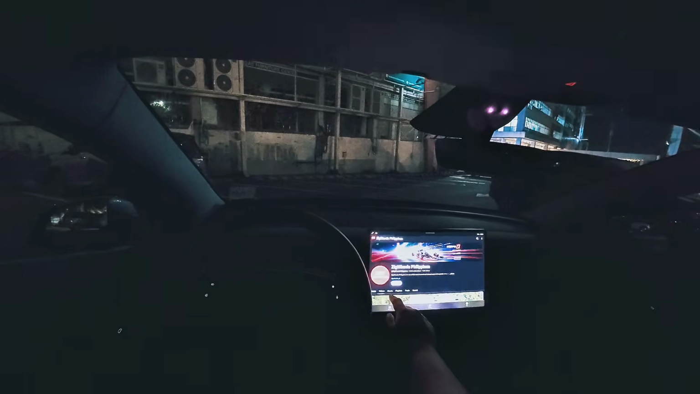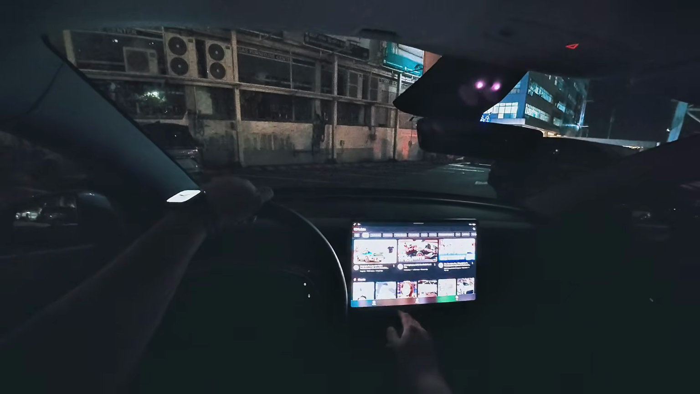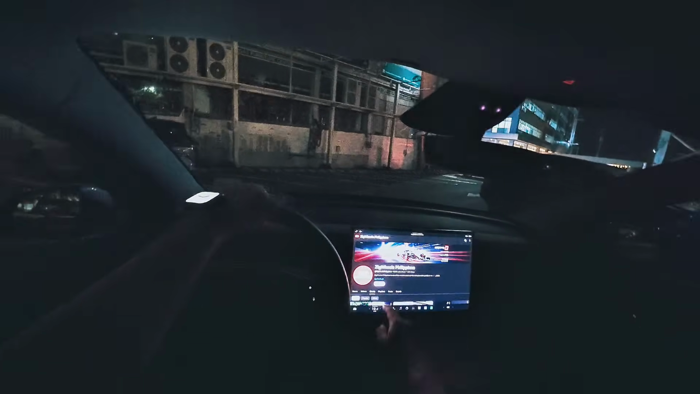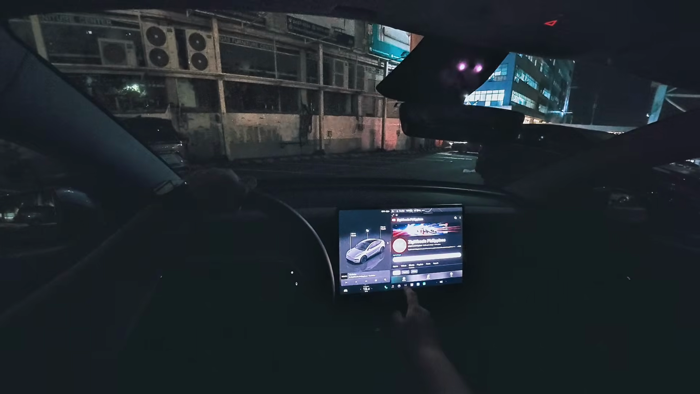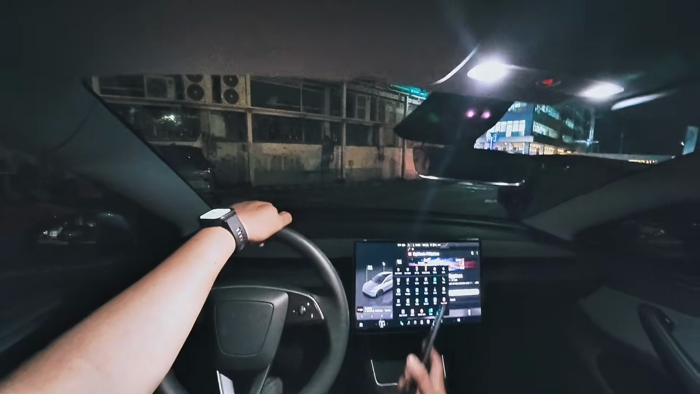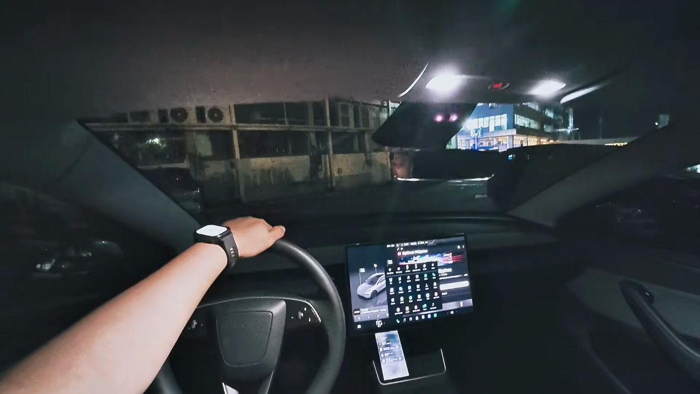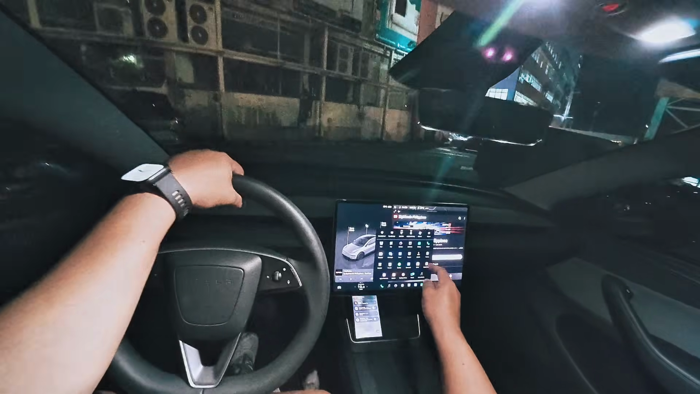So you can just enjoy watching your YouTube right here while you're working. You even have Spotify. All you gotta do is just sign into those services, and you're good to go. And you're free to use your phone for anything else, and use it as a phone. And you can use your Tesla as your phone. Not an expensive phone, but at least this can get you places.